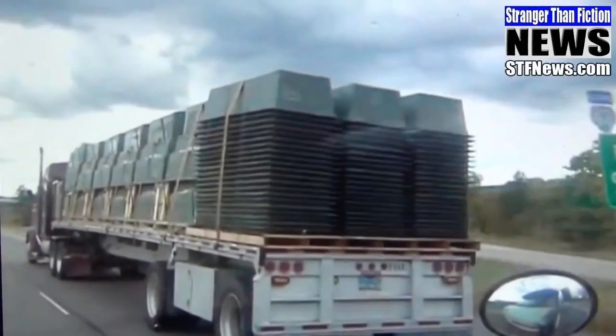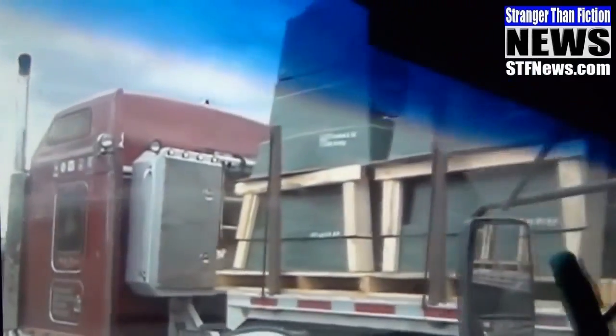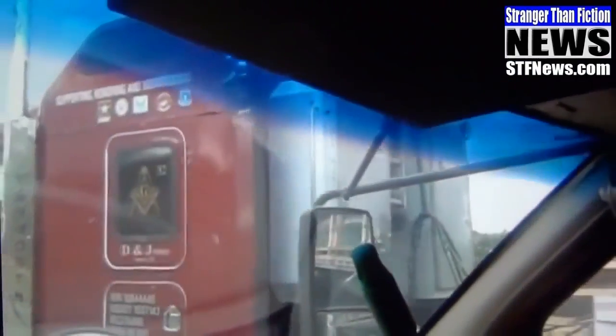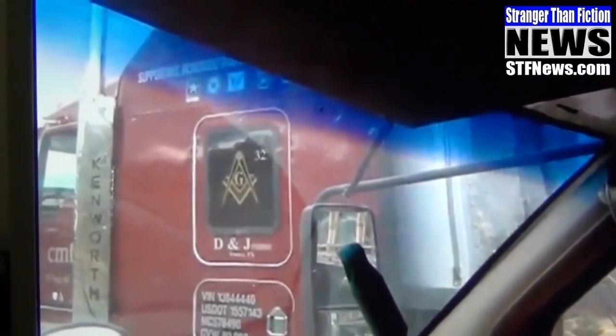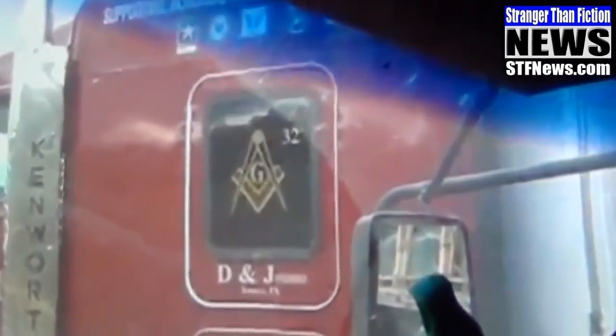Everybody knows what this truck is carrying, but the question is, who are they carrying it for? Oh shit, ladies and gentlemen, look at that. Can this truckload of coffins be any creepier? Oh, I think not. Let me replay an episode of world history.